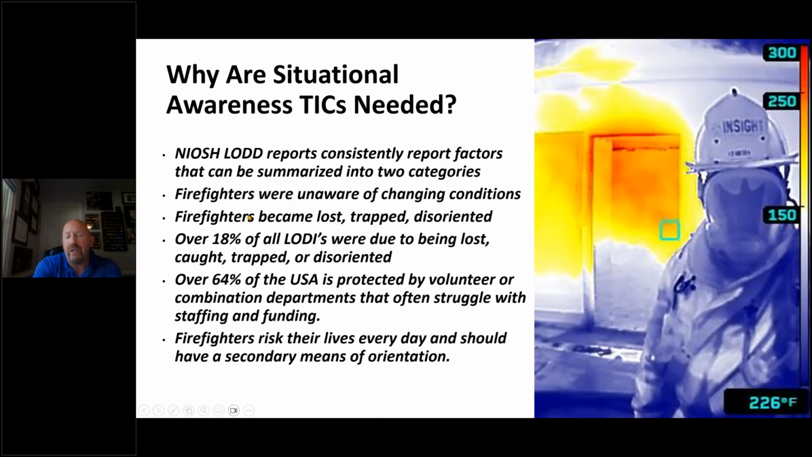So why are these needed? Many of you have heard this before, so we decided to go a little bit deeper with knowledge, references, and resources. Here's what I want you to think about. If you read NIOSH line of duty death reports, they always list the contributing factors and recommendations. Those contributing factors can be summarized into two categories. Firefighters were unaware of changing conditions, which could be rapid fire development or collapse, and firefighters became lost, trapped, or disoriented. Those are the two general categories that all of those predominantly fall into.